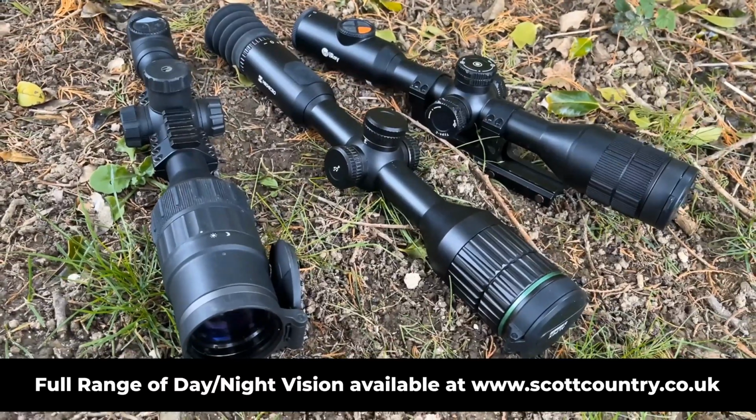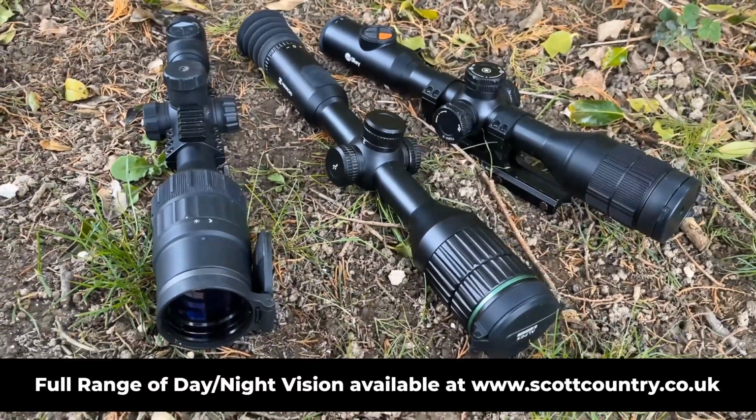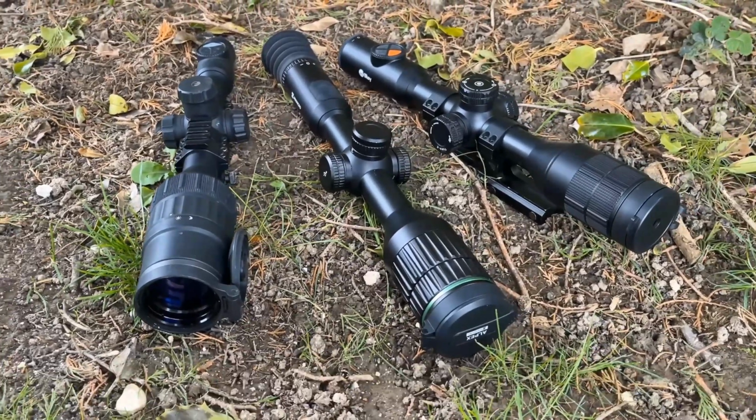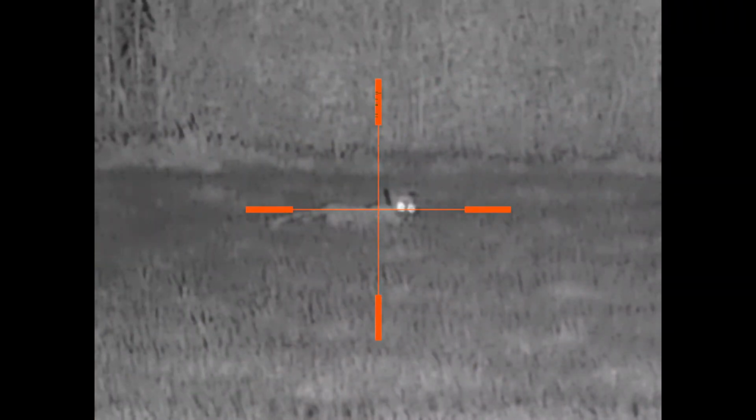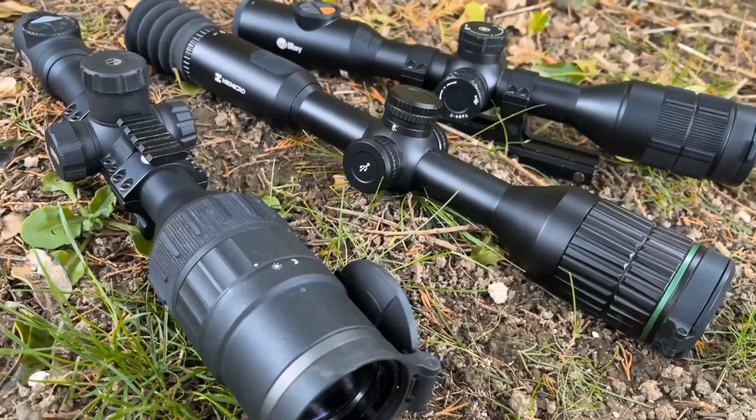In this video, I'm going to be having a look at three scopes which are similarly priced and similar in terms of performance. I'm going to have a look at the Pulsar C50, the Infiray TD50L, and also the HikMicro Alpex. All three of these scopes are true night-day optics with a colour day screen and a black and white night vision screen. Each of them has a 30mm tube. They each have picture-in-picture mode, roughly the same zoom, although we'll talk about that a little bit later, and all have very similar features.